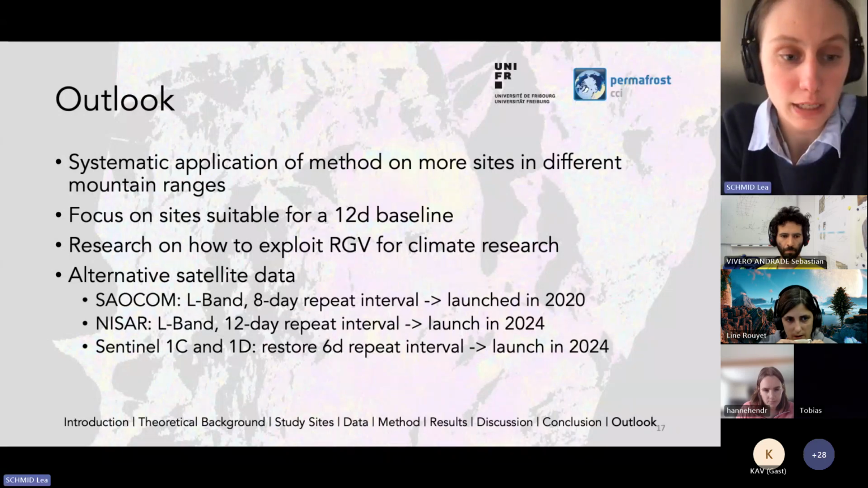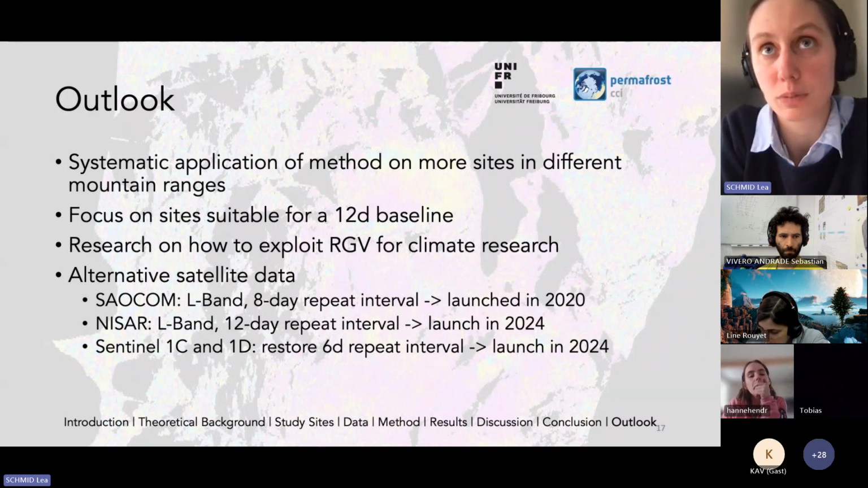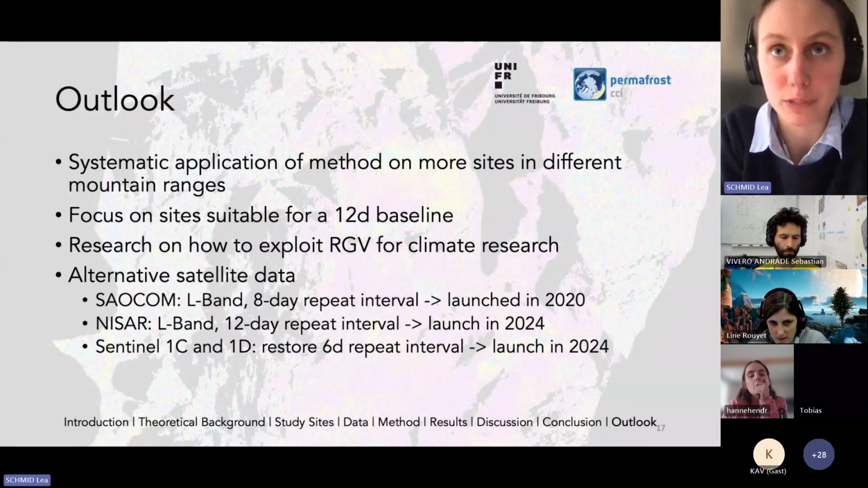Then we have 2 new satellites, which should be launched in 2024. First of all, NISAR, which has an S-band, but which is not really interesting for us, but mostly the interesting thing is the L-band, which has a 12-day repeat interval and will be launched next year by NASA. And ESA also said that they're going to launch the Sentinel-1C and 1D satellites to replace the old 1A and the 1B, which unfortunately broke down.